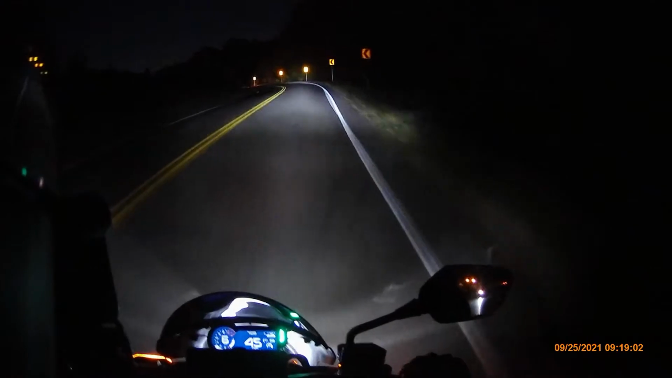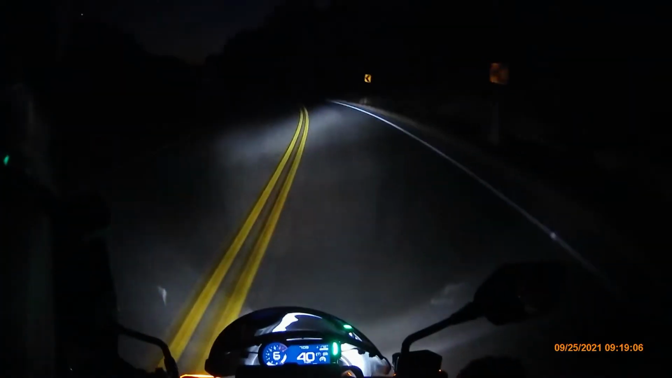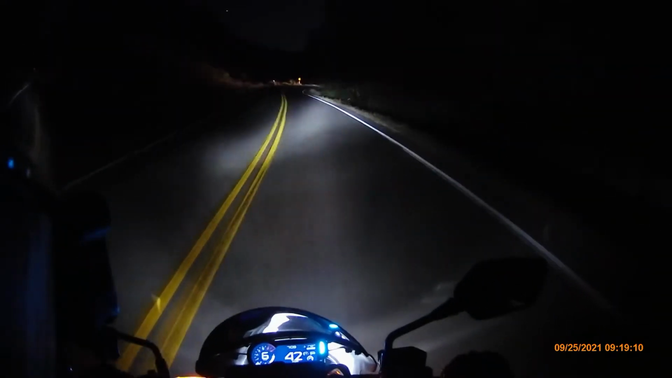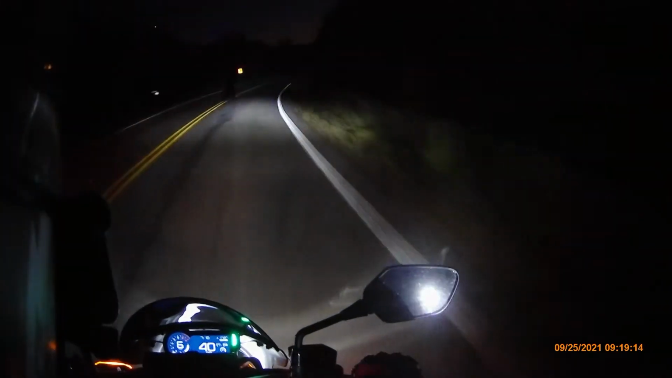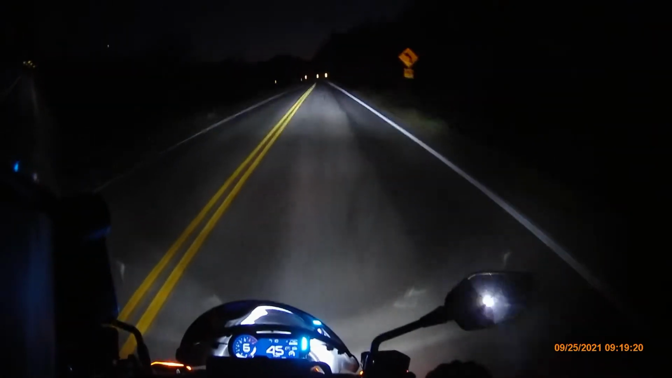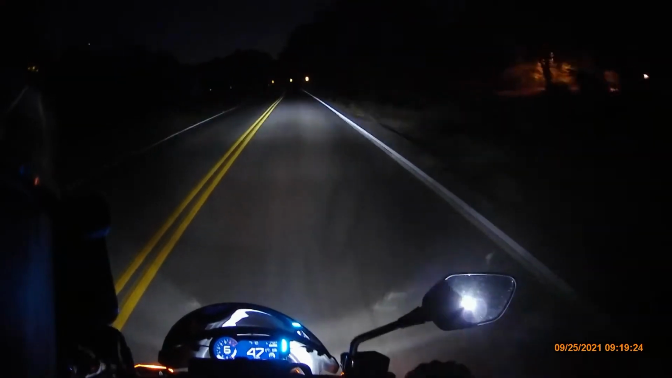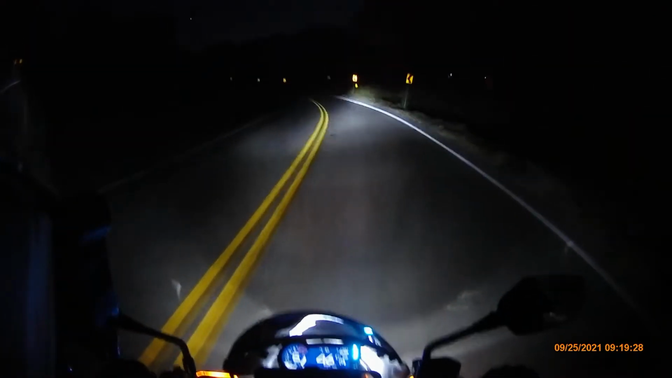Motorcycles do not have as good a headlight, as you can see there, as a car does. So you can see we're not going nearly as fast through these curves. We're usually at about 60 or 70 during the day. I'm doing about 42 right now because meeting these cars blinds you. You've got to dim your light. Like, look at this. Can't even see the curve hardly. Turn the light on bright, you can see really well.